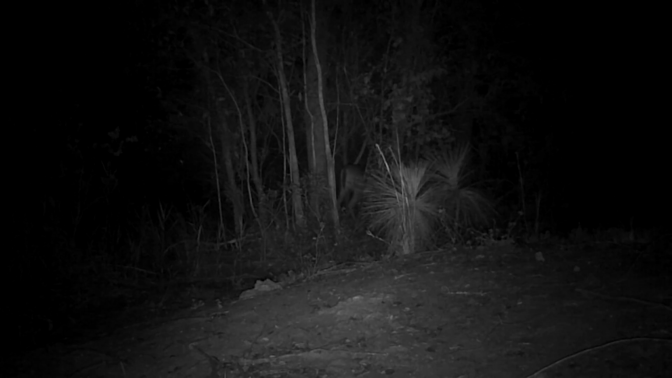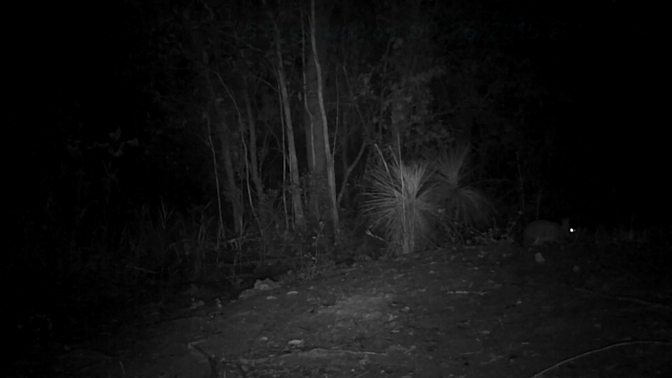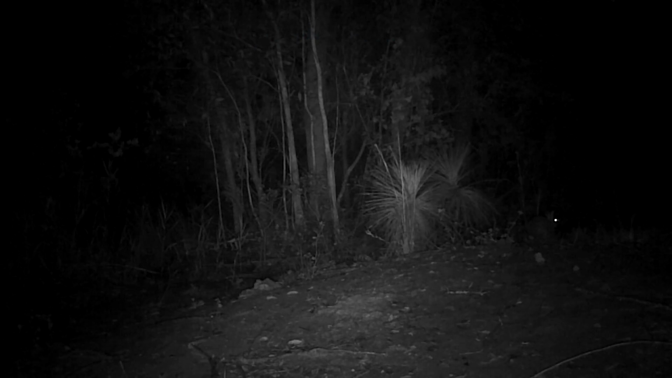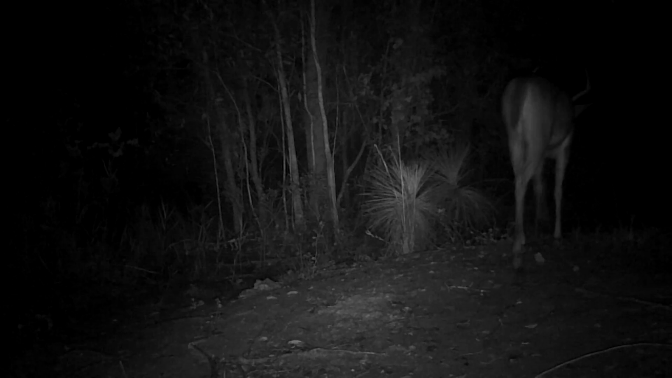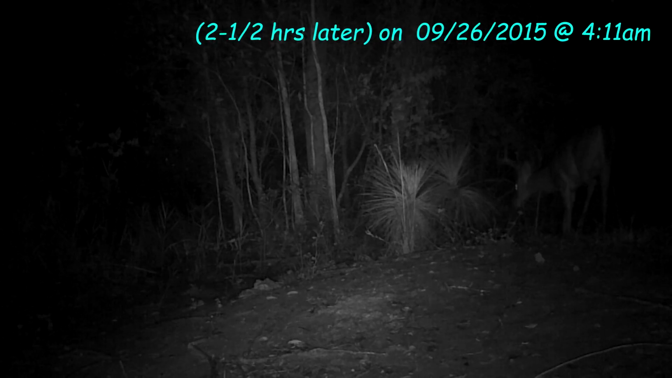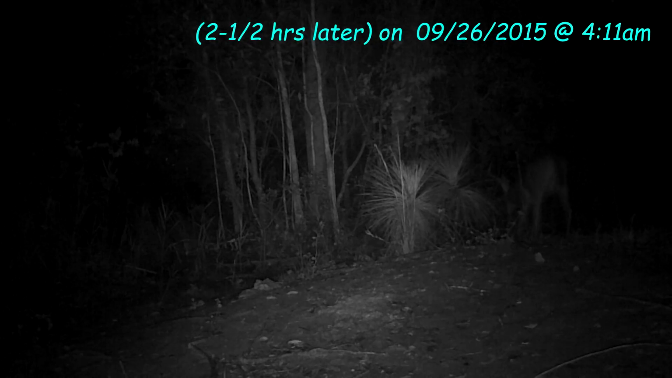Now we're going to move into day 4. And we got a little bunny rabbit there. So we got things other than deer, which, when you see what shows up later on, I'm surprised we got any rabbits out here. Now this is either a 4 or a 6-point. Very hard to tell.